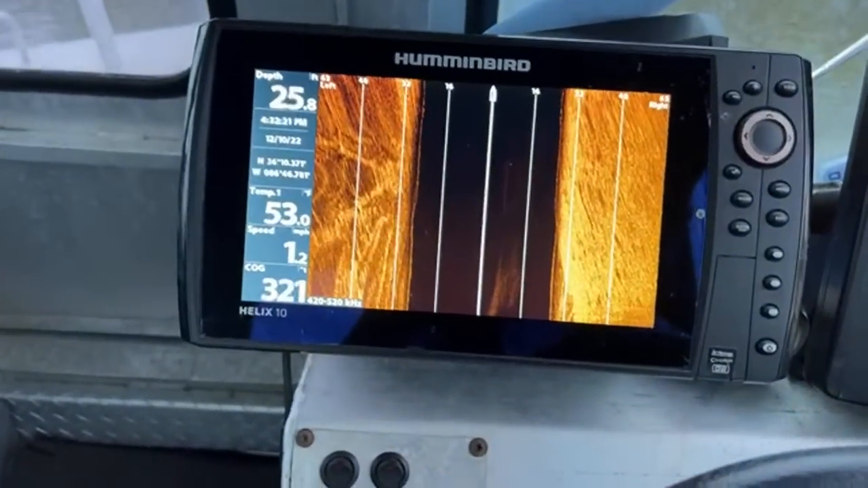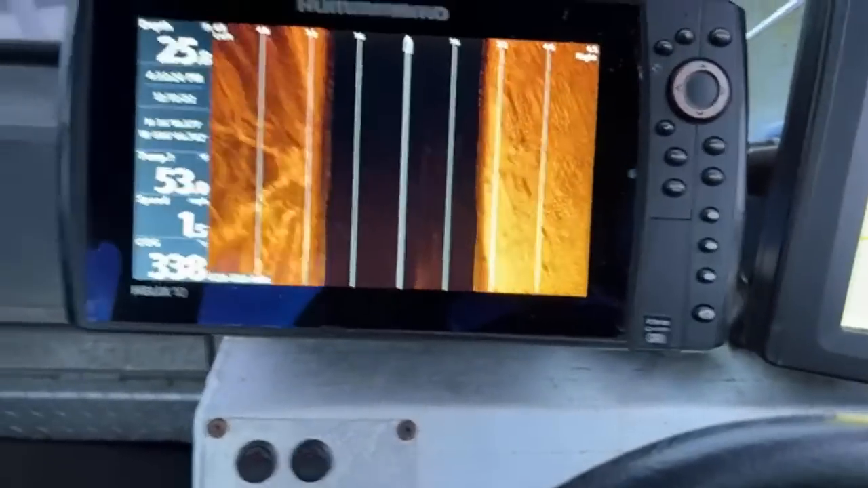I'm trying to get the boat turned around. Just go down farther. Yeah. And move out.